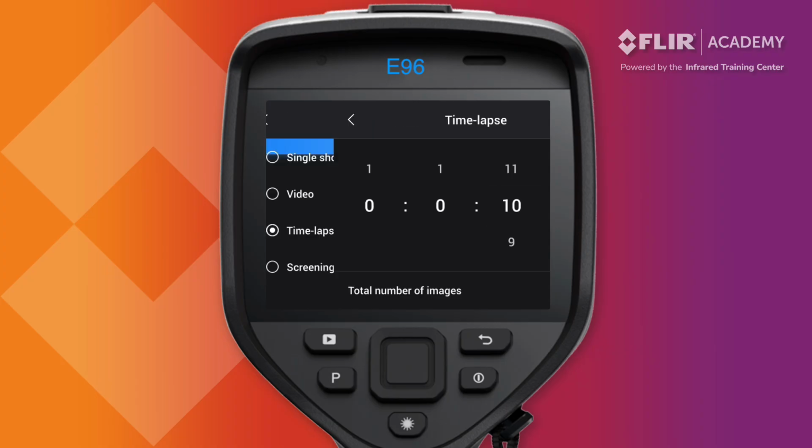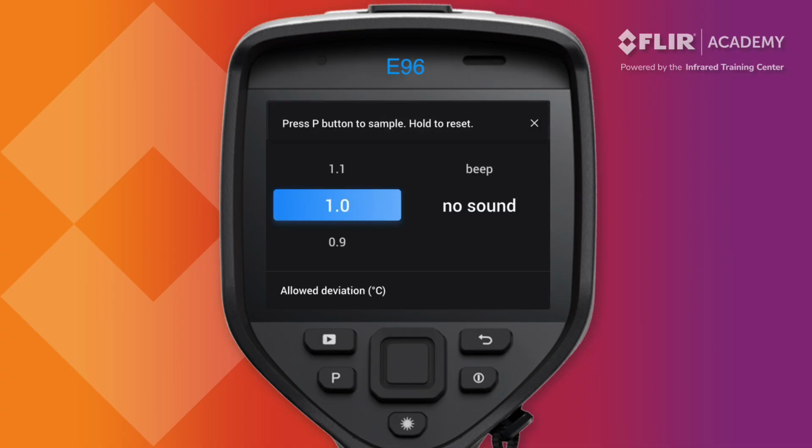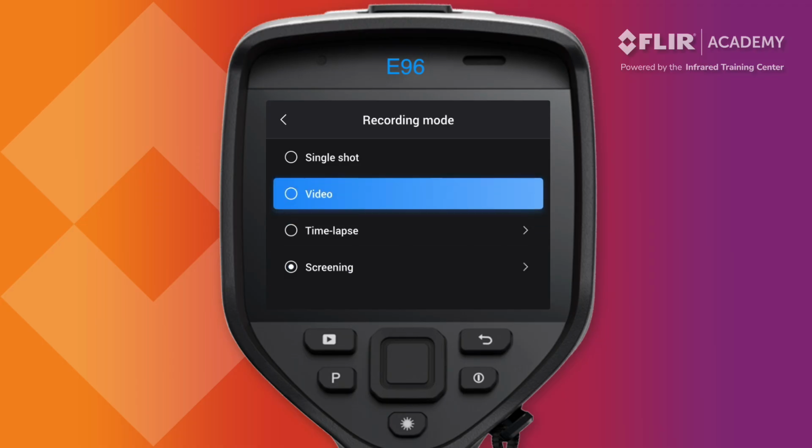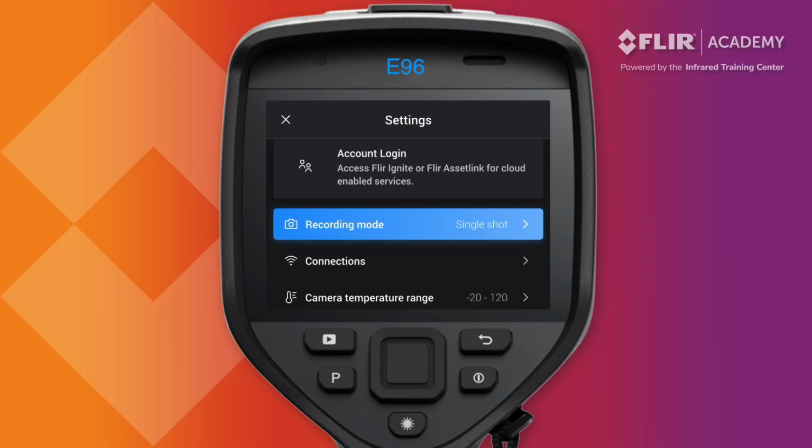Finally, an option for temperature screening is available that allows operators to set a temperature deviation threshold when imaging individuals for elevated body temperature. Let's leave recording mode set to single shot for now and move on to discuss how to save and recall thermal data using the EXX series.